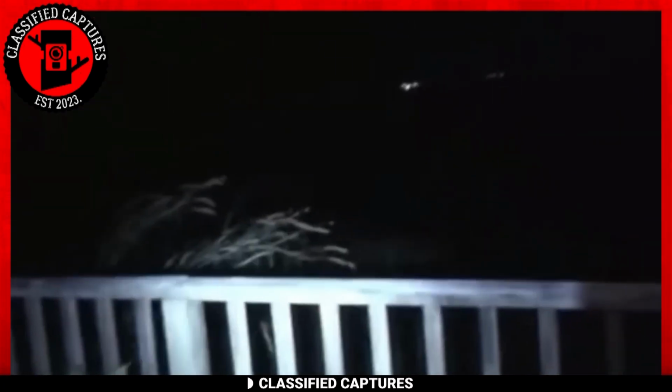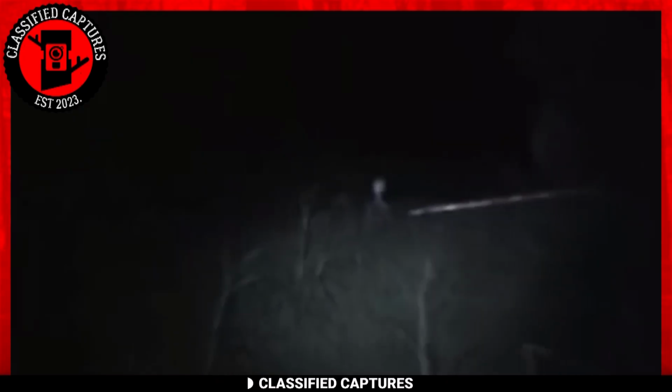A peculiar figure was recently observed appearing to traverse a metallic structure under the guidance of an illuminating source, all captured during the cover of the night. While the precise location remains shrouded in uncertainty, the setting bears a striking resemblance to a backyard encircled by thick clusters of trees. This enigmatic entity takes on a humanoid form, distinctly discernible throughout its movement.